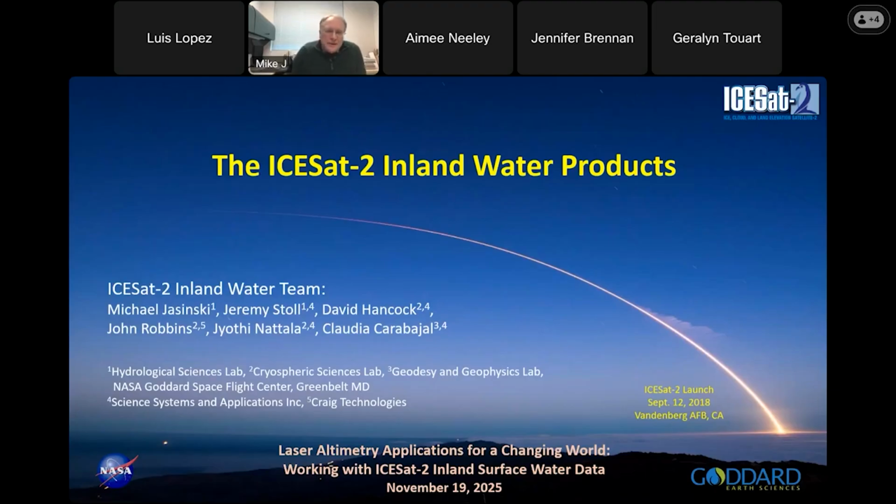So to start, we actually started developing this product before the launch, which was in September of 2018, using prototype data from the very high altitude MABEL sensor. And many of the algorithms were developed for that sensor, ready to go as soon as ICESat-2 launched and was ready to go.